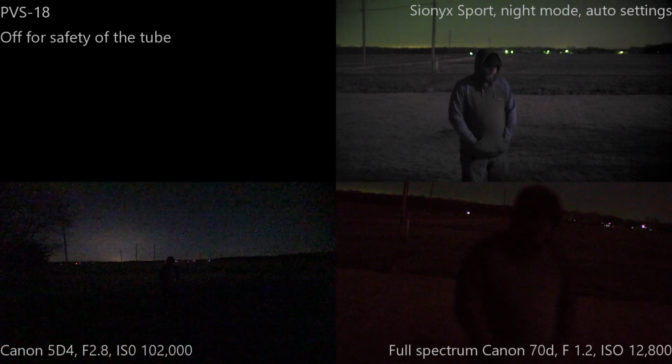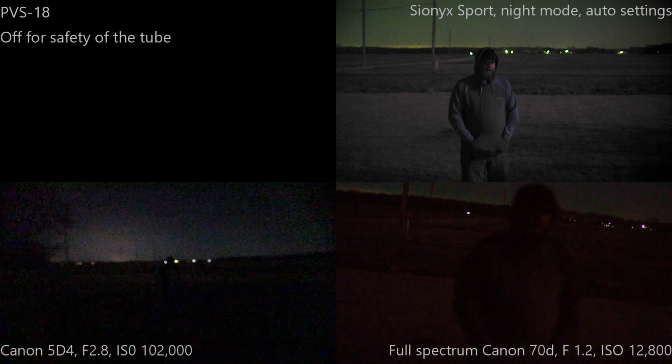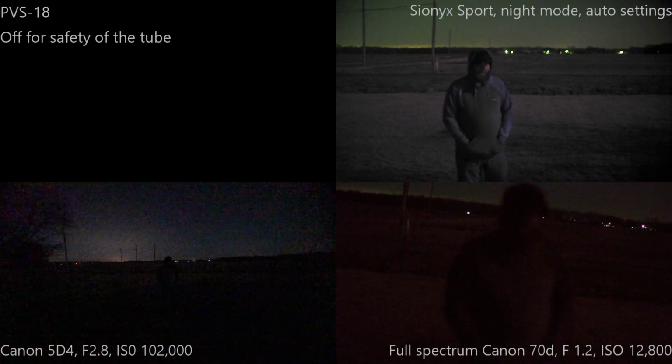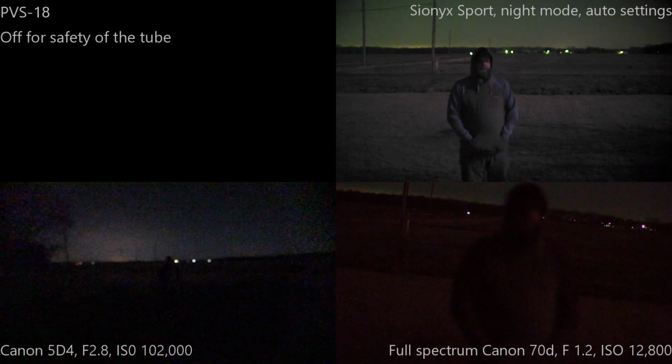I don't know. Honestly, I thought that the 70D, because I've done this test a little bit between the 5D and the 70D before I got the Sionyx, held up okay.